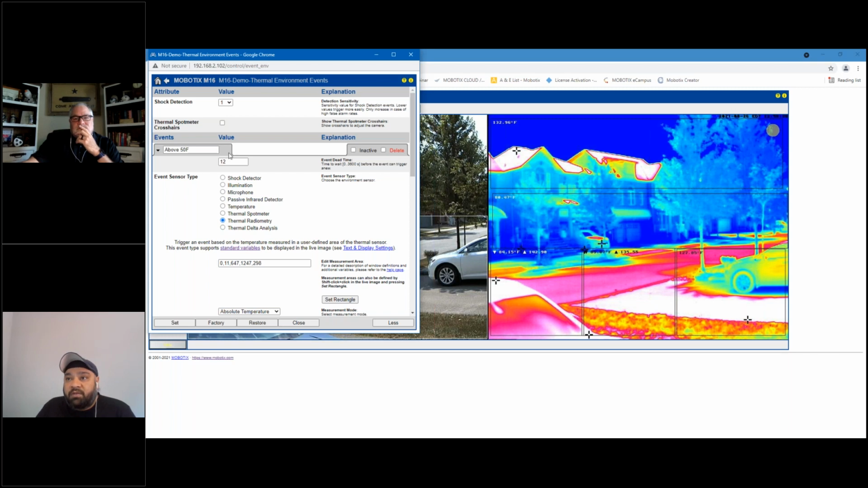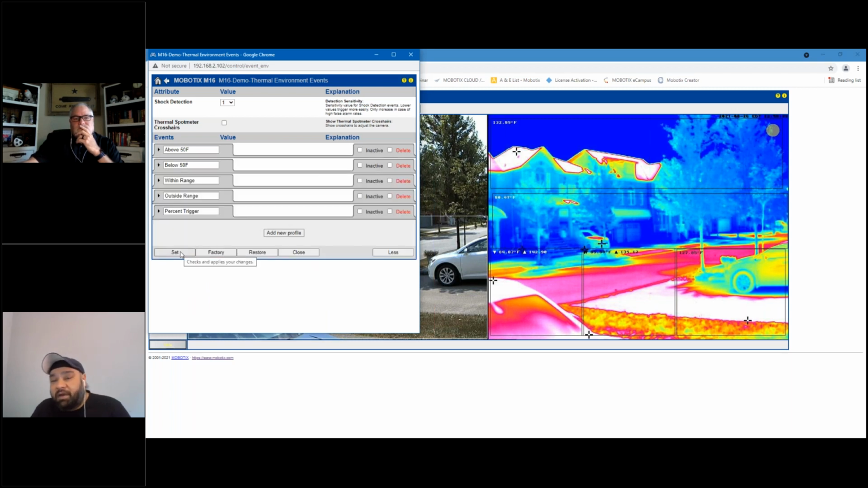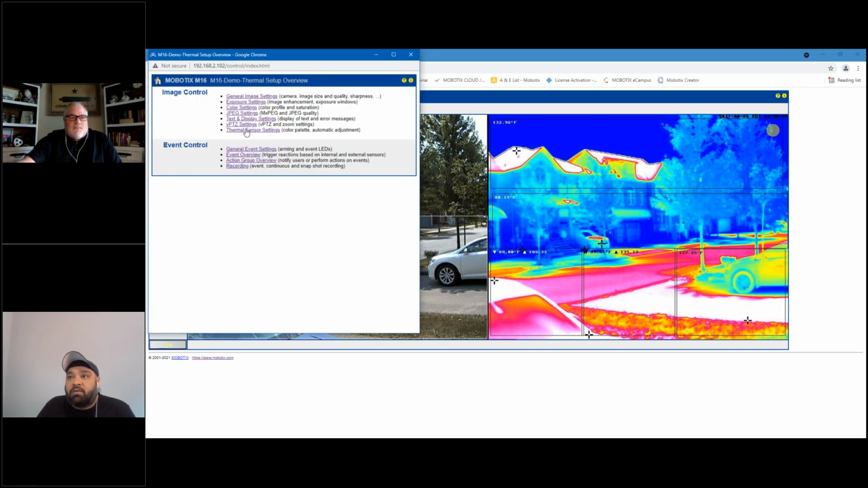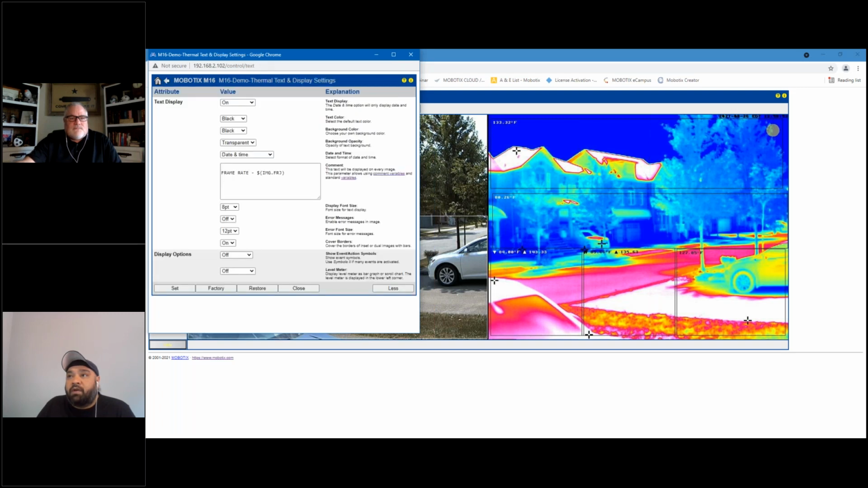Now, from an alerting perspective, within the camera itself, you have the ability to send out an email notification with a snapshot of the live view. You have the ability to include the actual temperature. So, for instance, if you're trying to push out what temperature was detected, I'm just going to show that over here as a display.